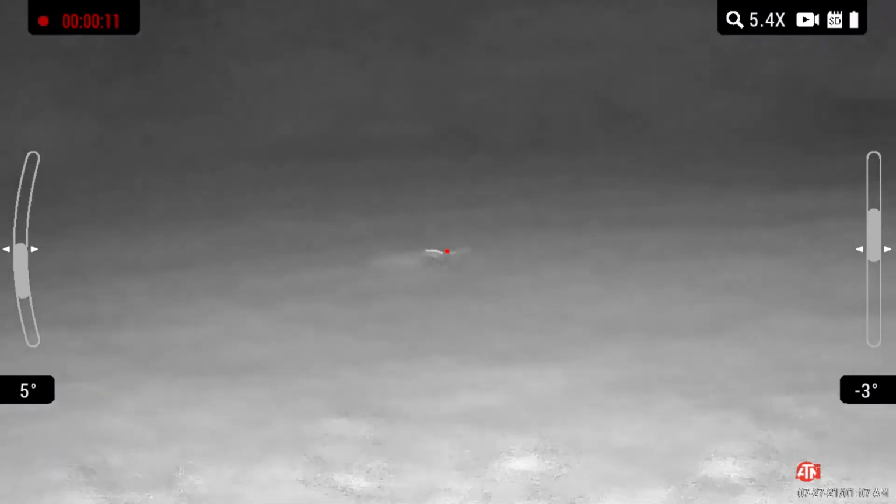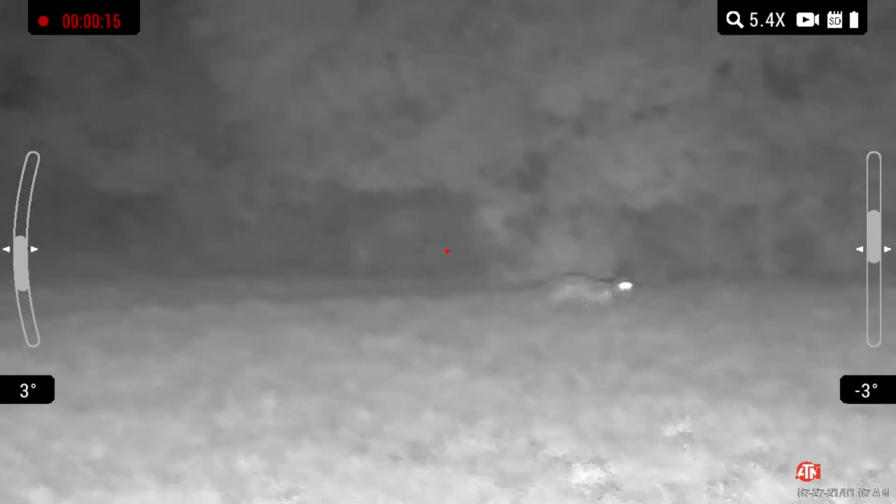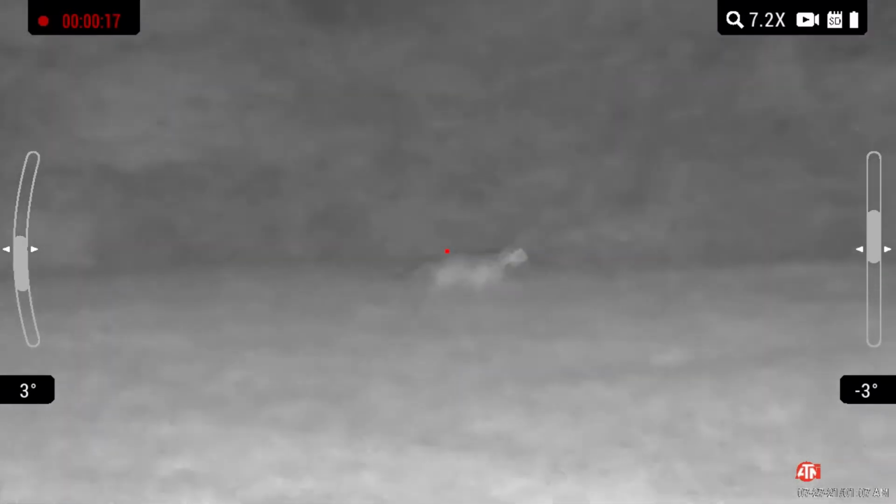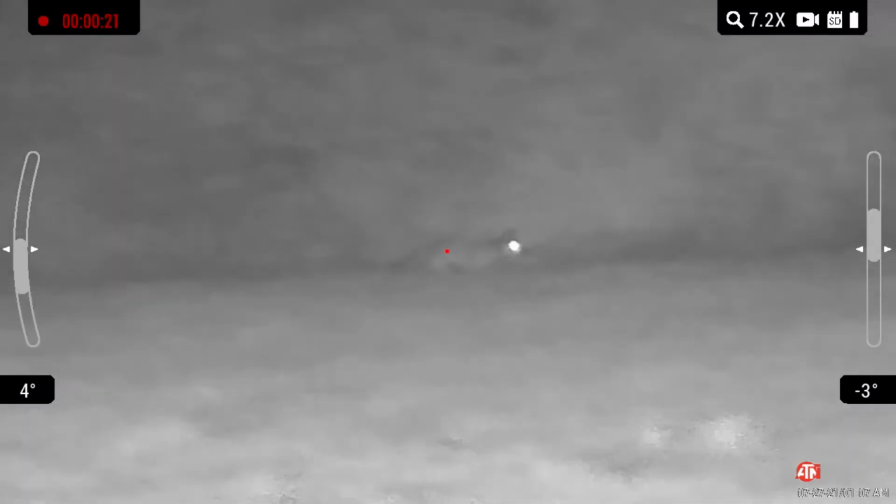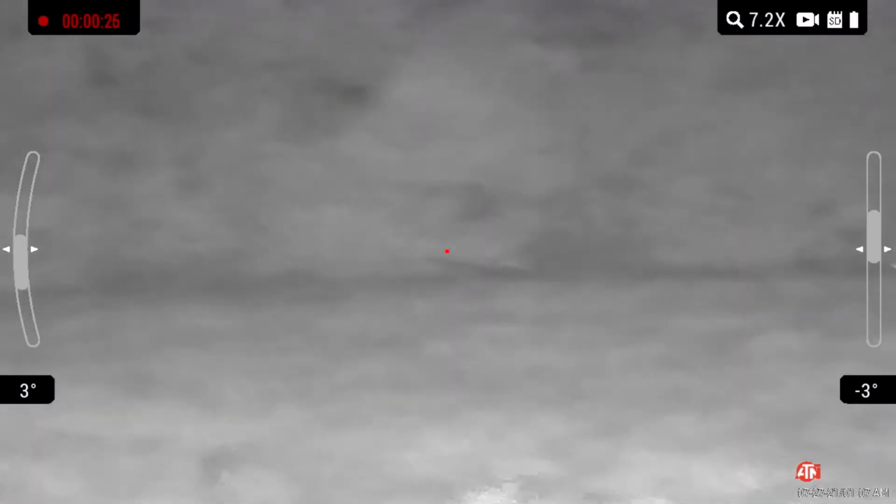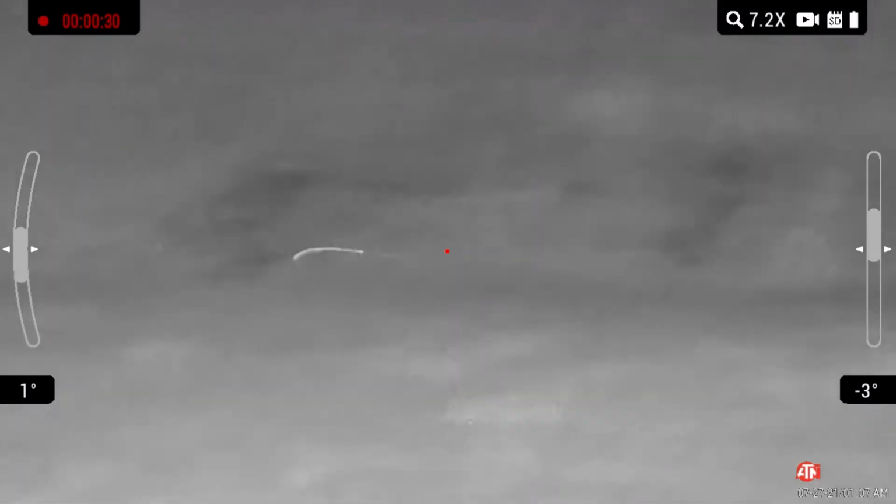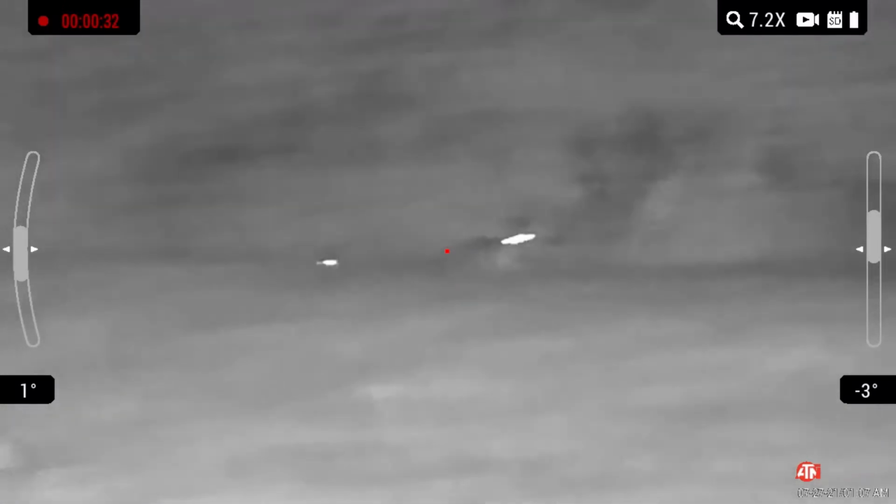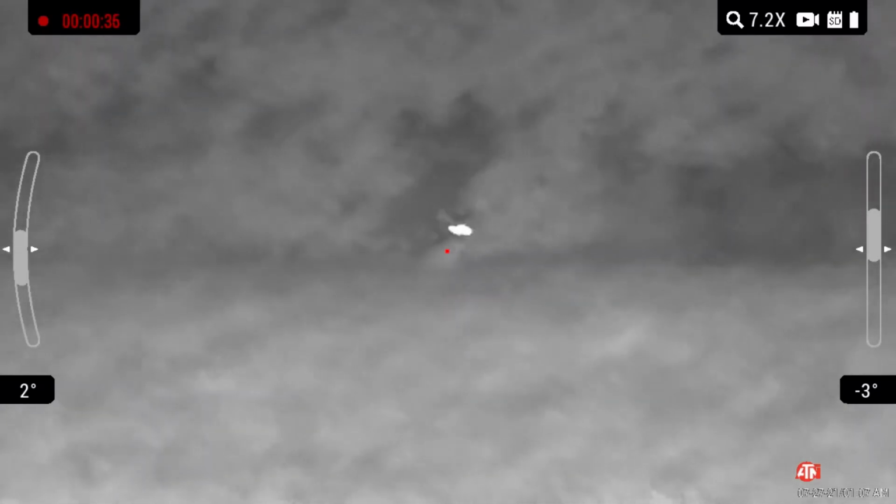So what I then do is I finish off the howl after they're done, wait a little bit, and then I go into puppy whines. I hit the puppy whines for about a minute, maybe a minute and a half, shut it off and wait. Nothing responds to me close, but a double comes up from my left where they enter this field, and I wait for them. They go out of sight, and then one of them comes up over. It's the female first. And bam, I hit the female, drop it with the ATN X Sight LTV.